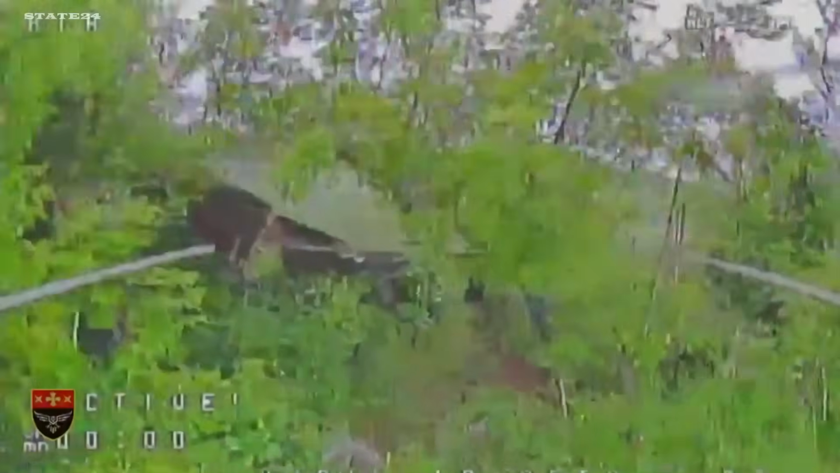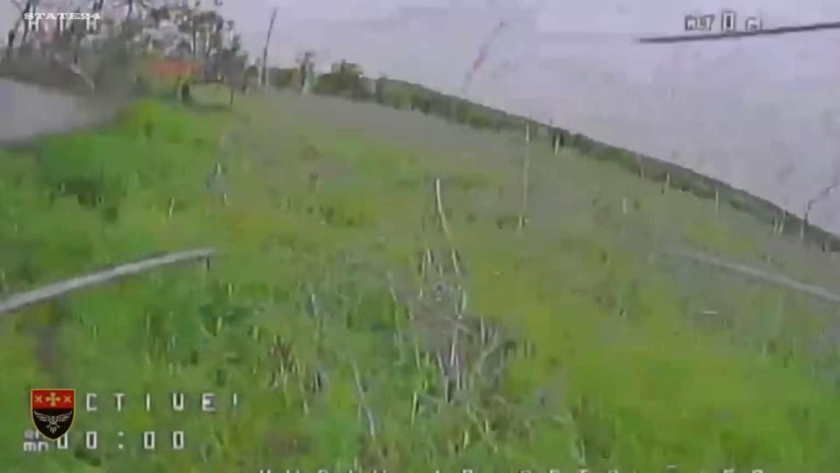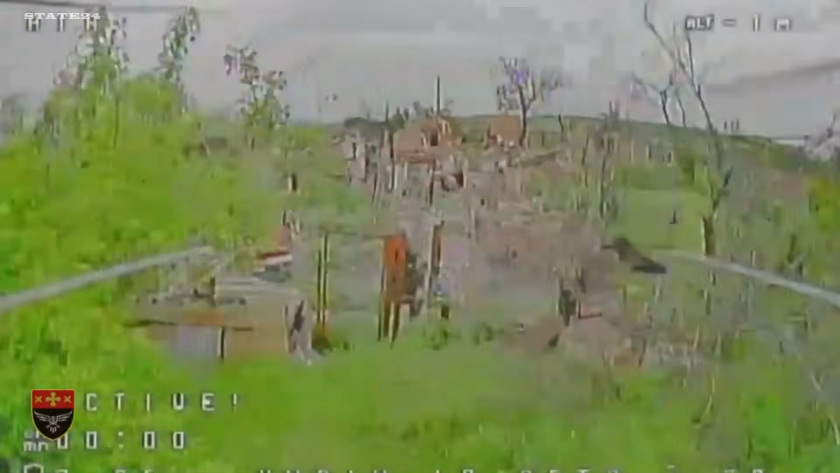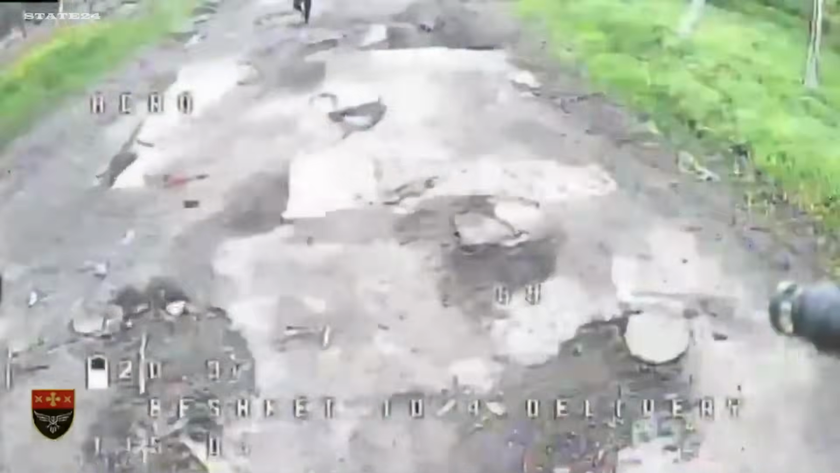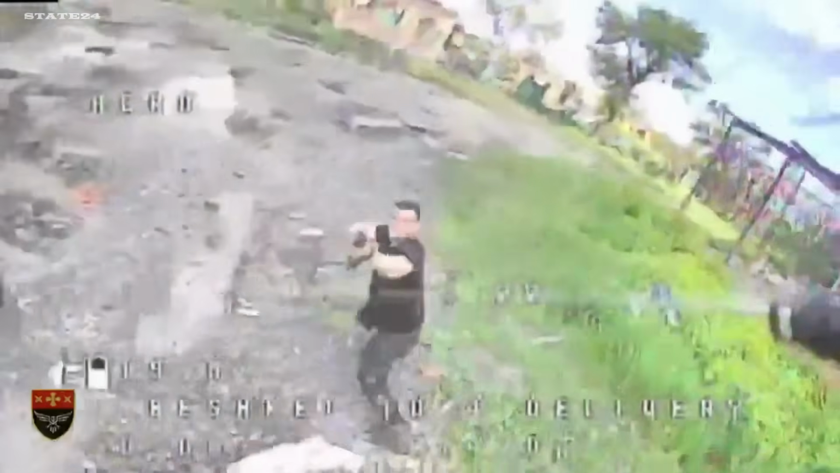Ambush drones positioned and waiting. Ukraine's 39th Separate Unmanned Systems Battalion, Ariant, operating in the Kostiantynivka direction. Russian soldiers moving through the sector encounter them one by one. Some run, some freeze, some try to fight back. None of it works. An ambush drone waiting in position doesn't announce itself. By the time a soldier realizes what's there, the response window is already gone.